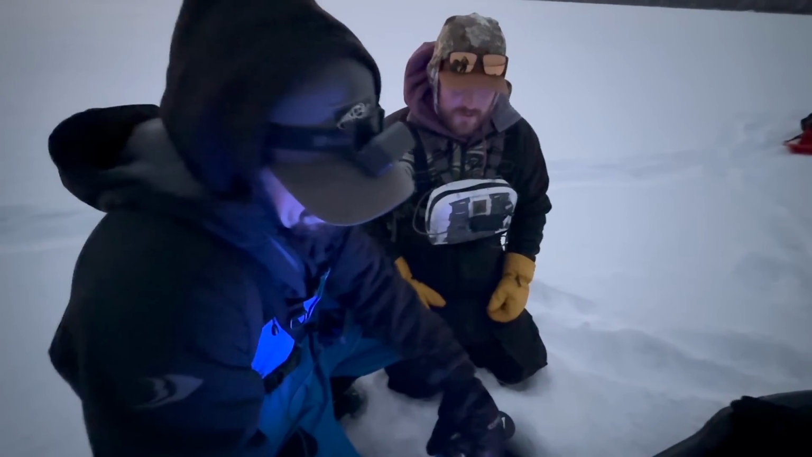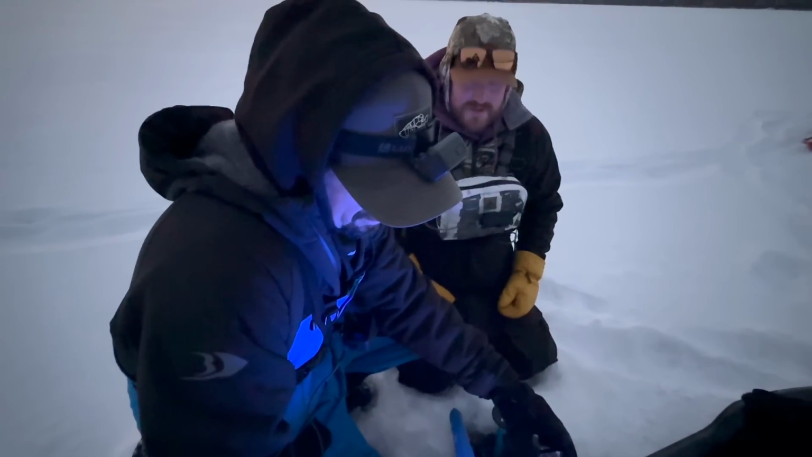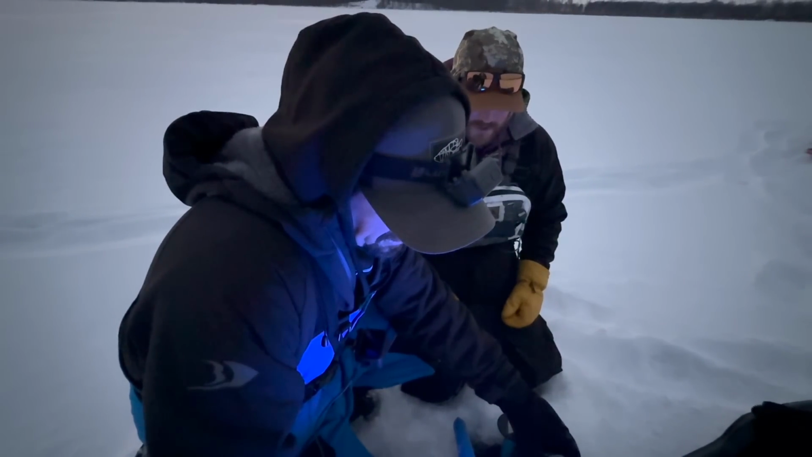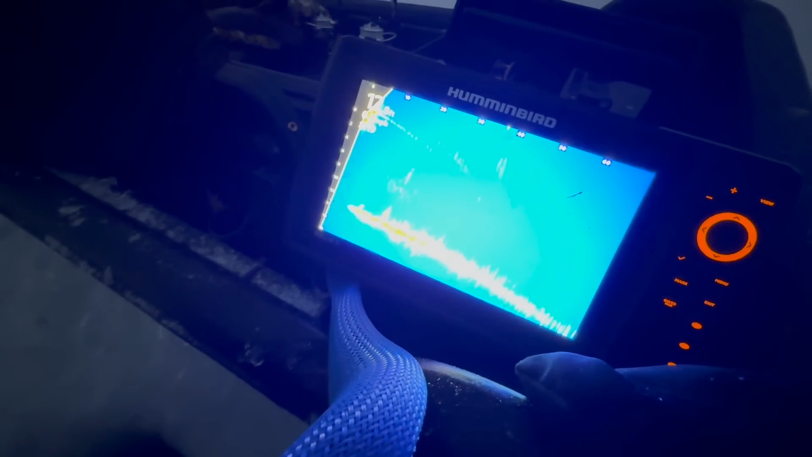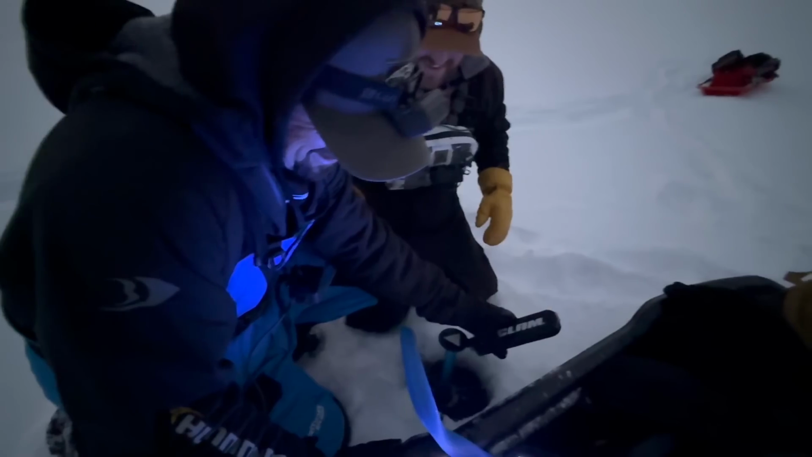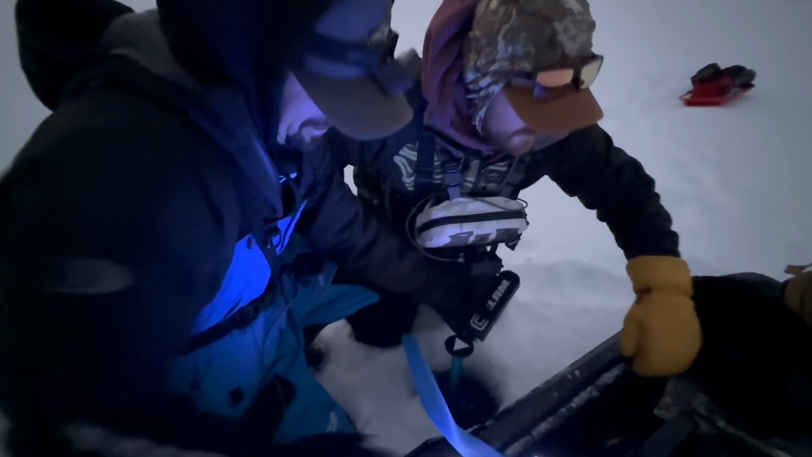Just got out here. We're doing a full send for some giants, and looks like we found one or two. So, yep, there's a couple of them. They're just behind. Oh yeah, there's a bunch of them. Oh my gosh, there's one right below us. What is that? It's a crappie. Holy crap! That's what they look like. It's literally gonna swim under us in about 5 feet. It's literally sitting right here.